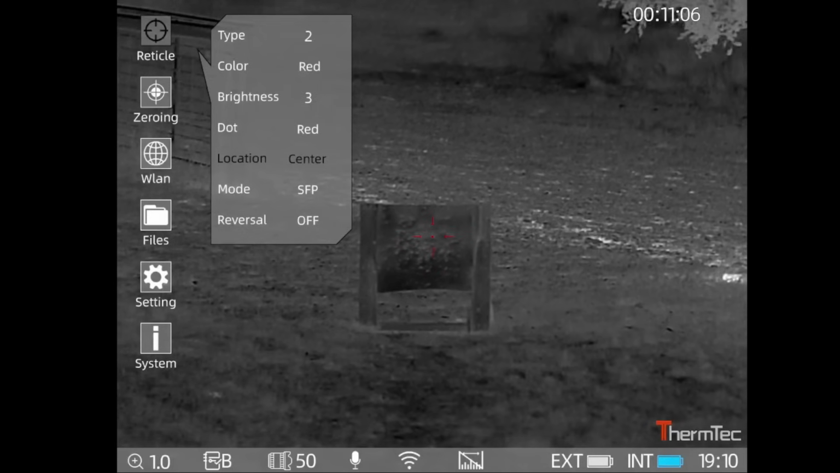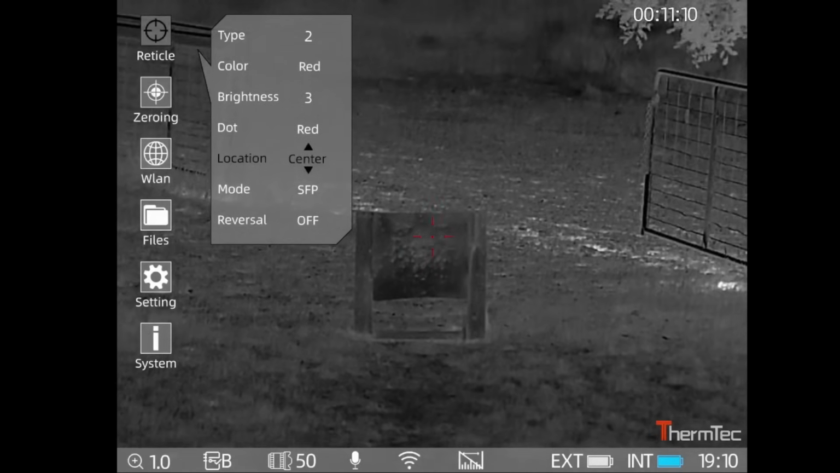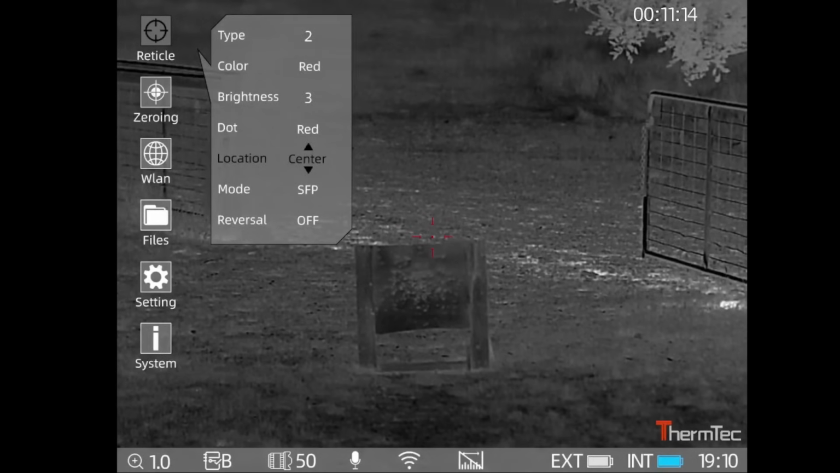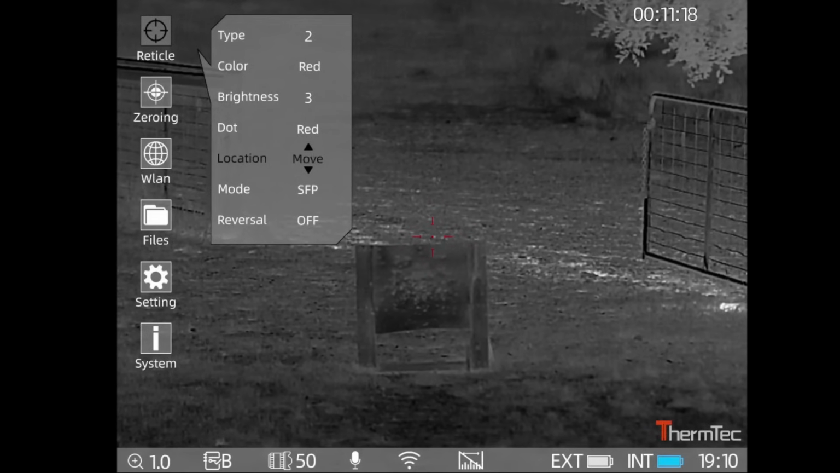Location, so when you've zeroed the thing, if the reticle's not quite in the middle of the screen, you can either have it wherever it ends up, or you can actually set it so it zooms in on the image slightly.